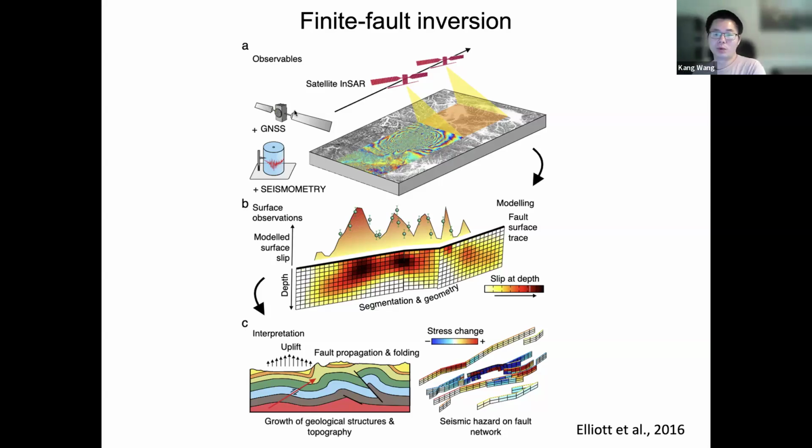This typically starts with a process called finite fault inversion, where you simplify the fault as a plane, and you infer how much slip is occurring on each patch of the fault.